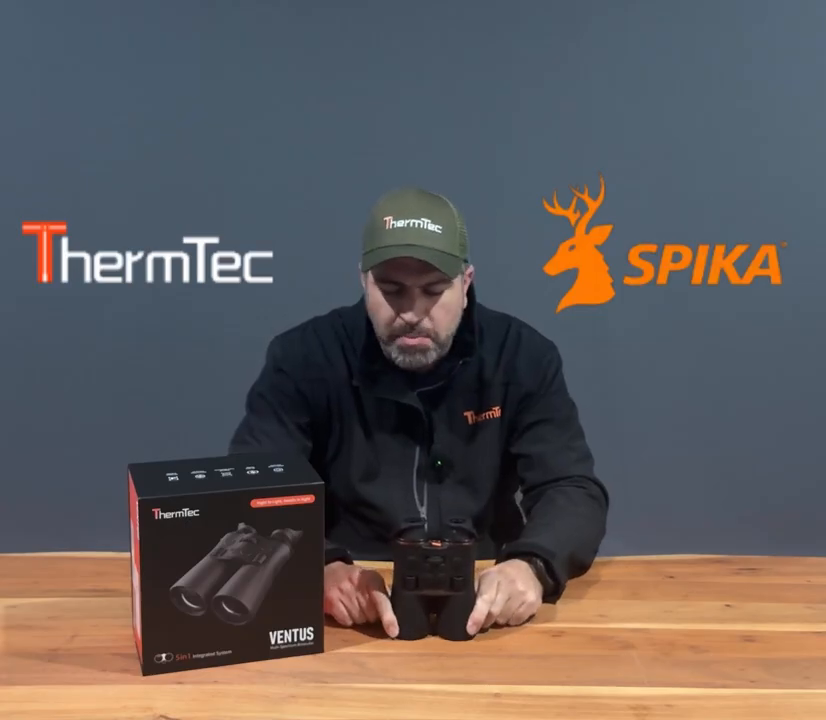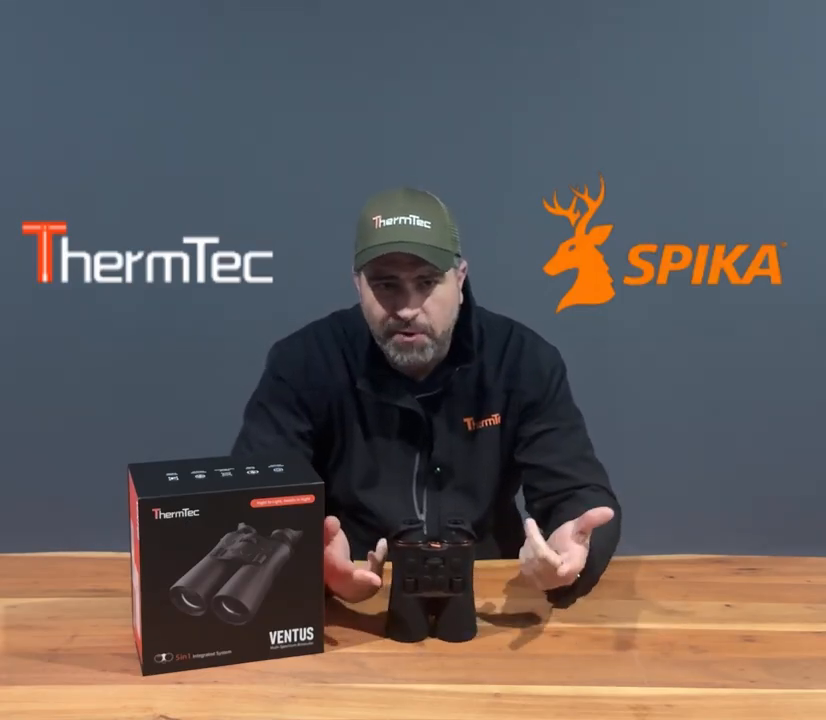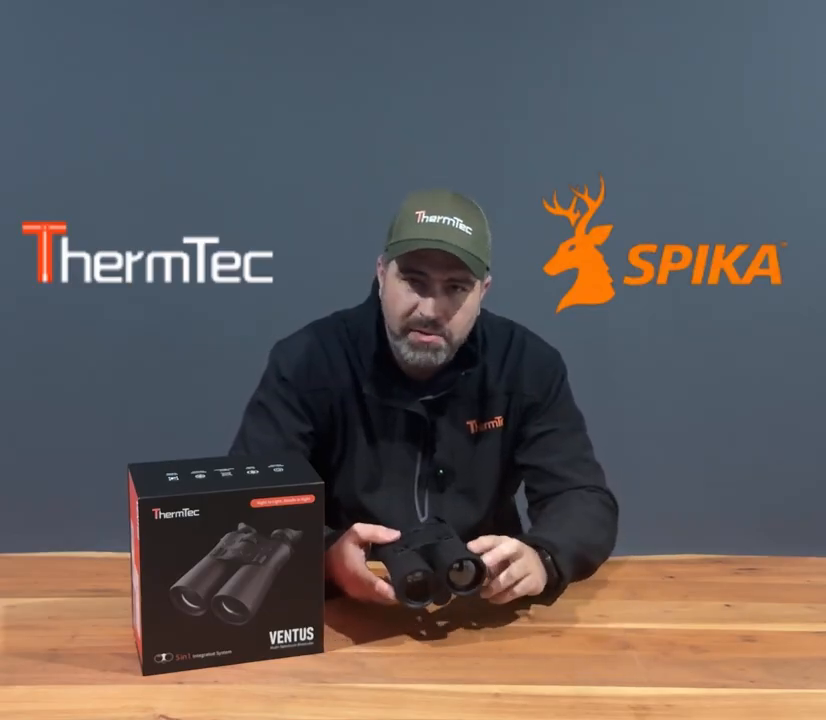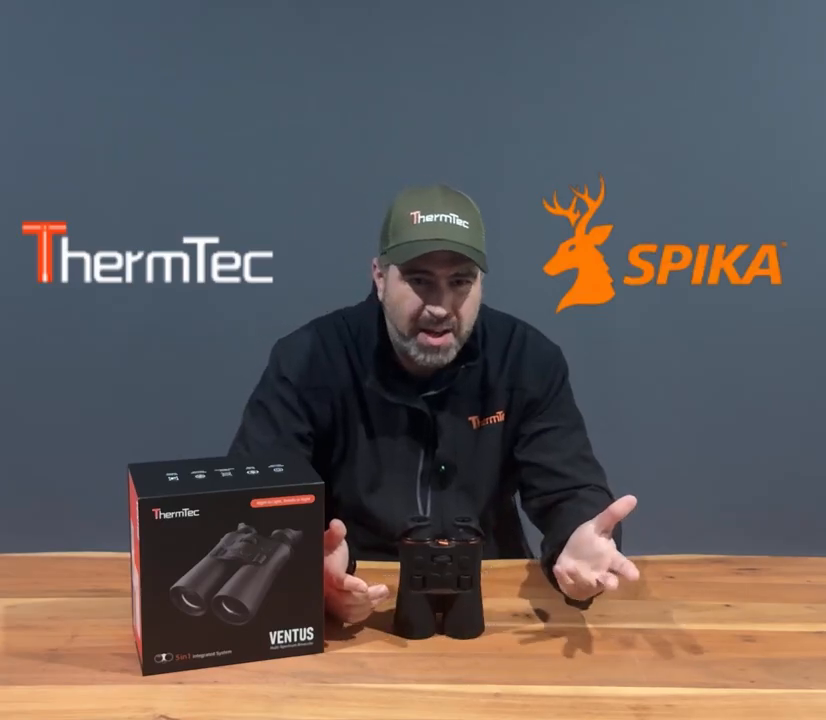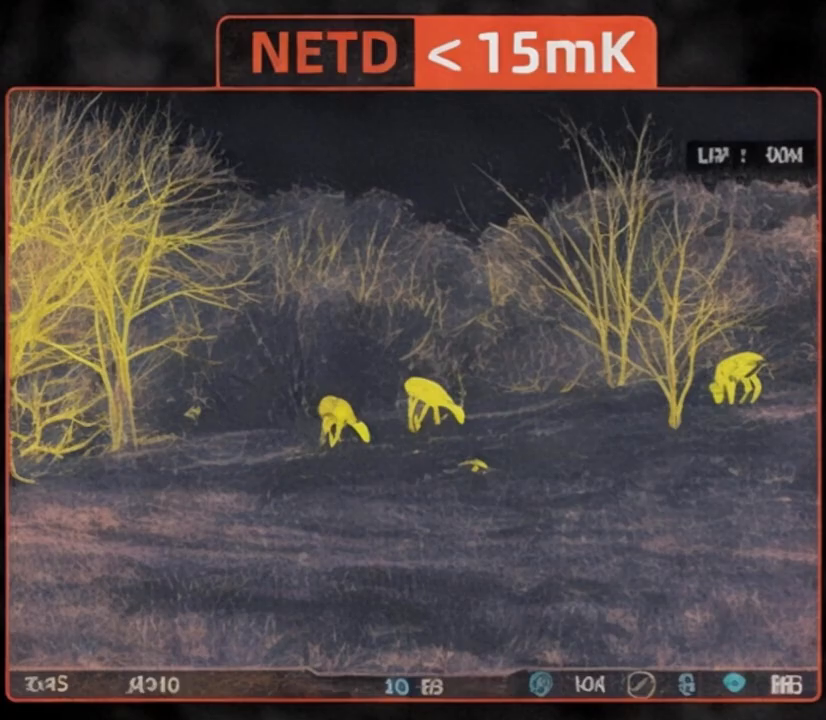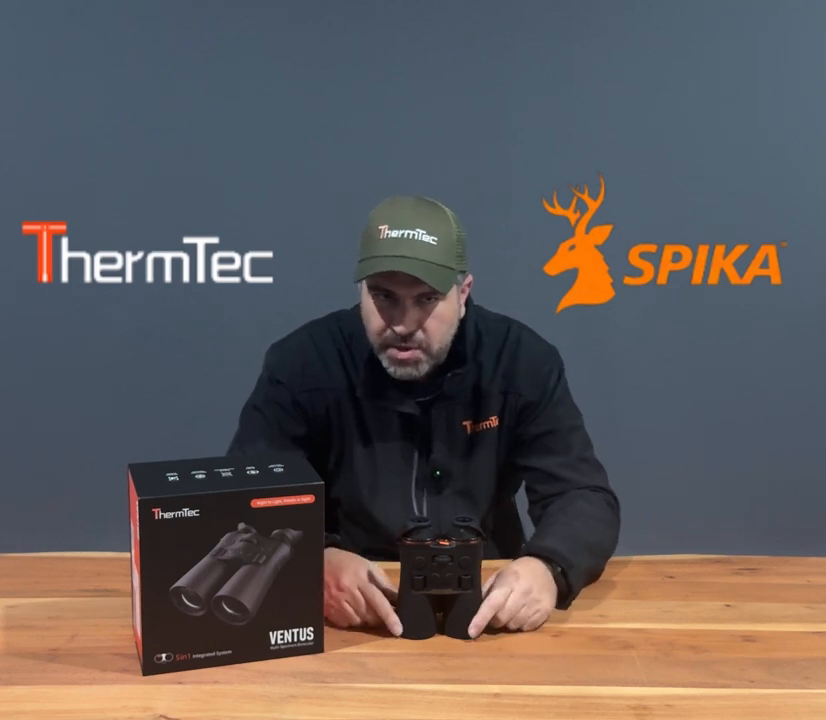Let's just keep it moving a little bit. Let's start with thermal. Thermal side of things, 640 by 512. That's where we're at. I mean, that's consumer level. That's well and truly up there. 12 micrometers in the pixel pitch. Thermal sensitivity, or NETD, less than 15 millikelvin. And you'll see that in the picture quality in videos to come that I'll start posting now that I'm giving you this review.